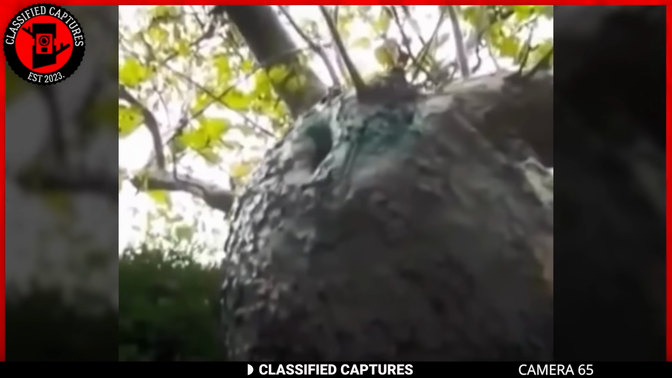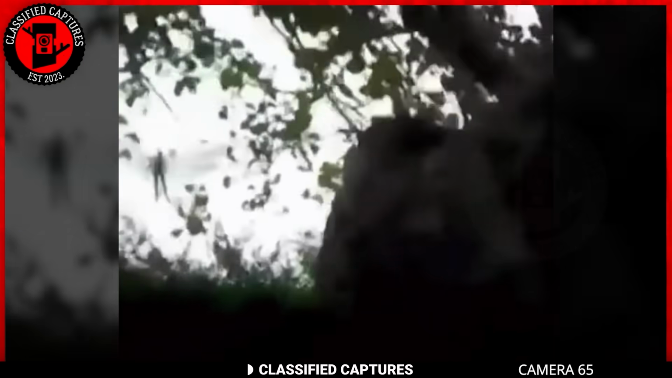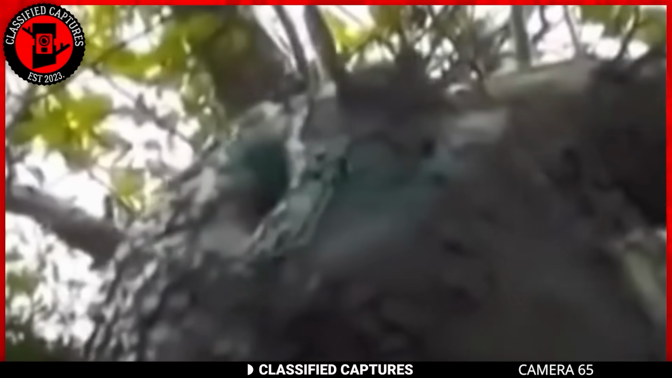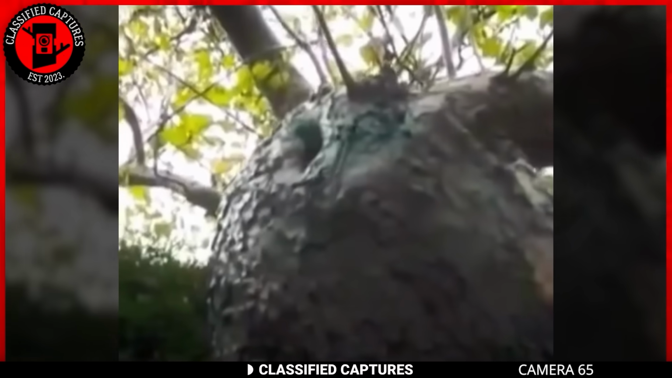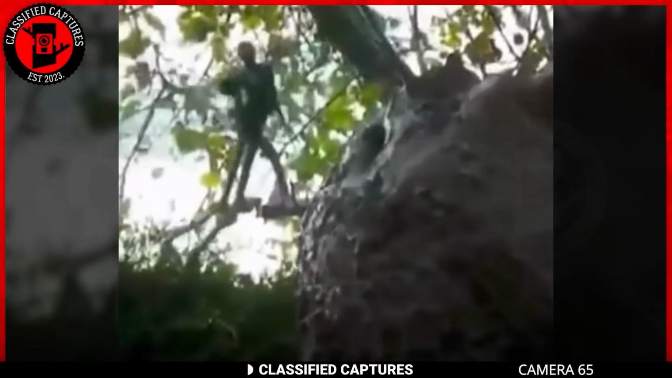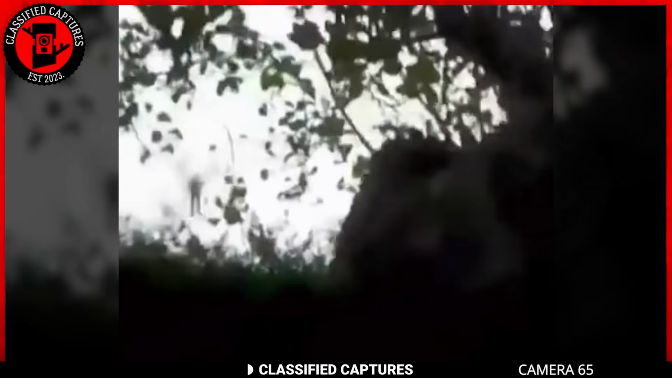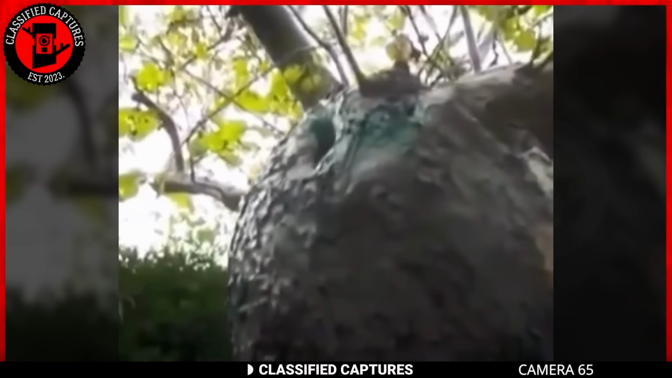At first, we're unable to see the creature in its full glory, but after a few seconds, we see it. Whatever your definition of cute and cuddly is, this creature certainly isn't it. Members of the paranormal community believe it may be a pixie. I'm not an expert when it comes to these small creatures, but I suspect it might be too. What do you think? Share your thoughts with us in the comments section.